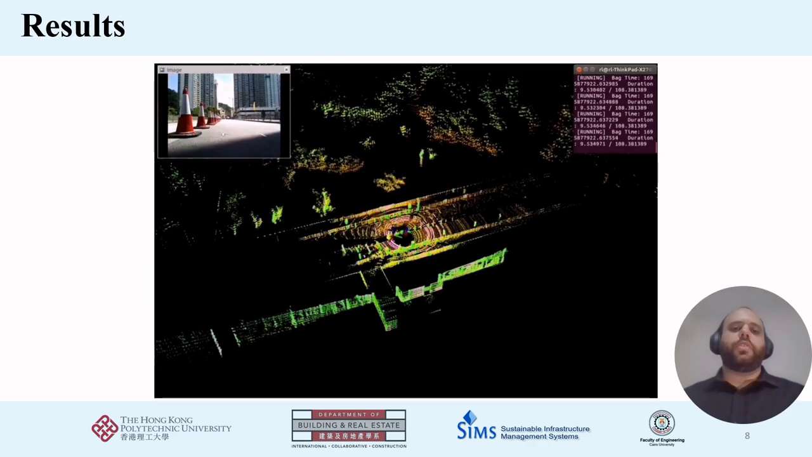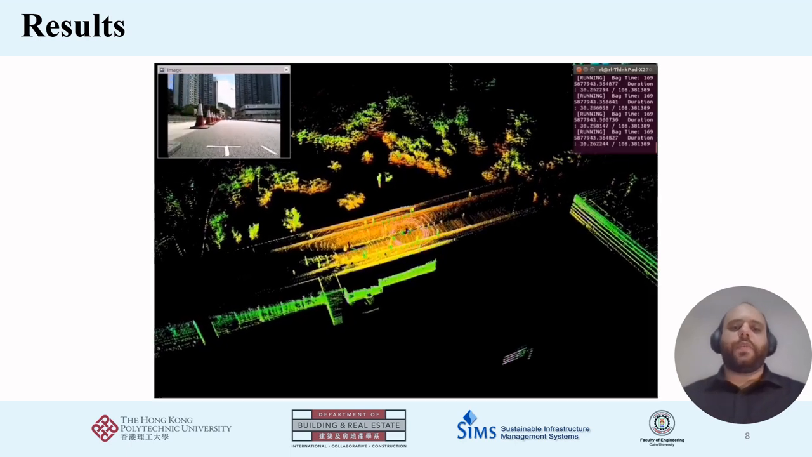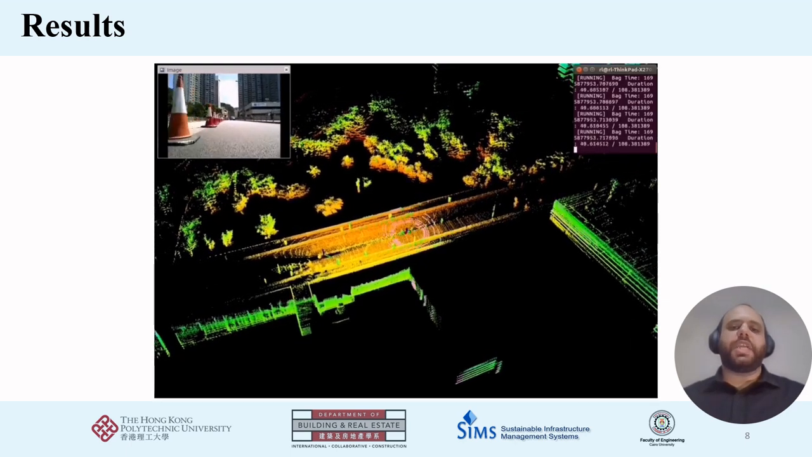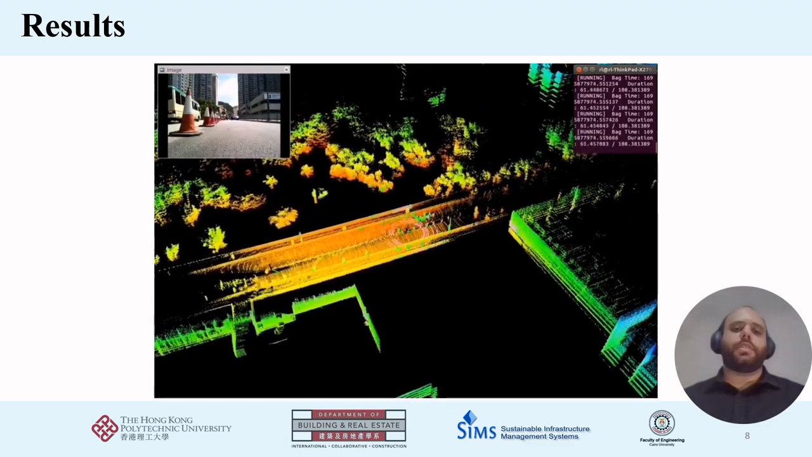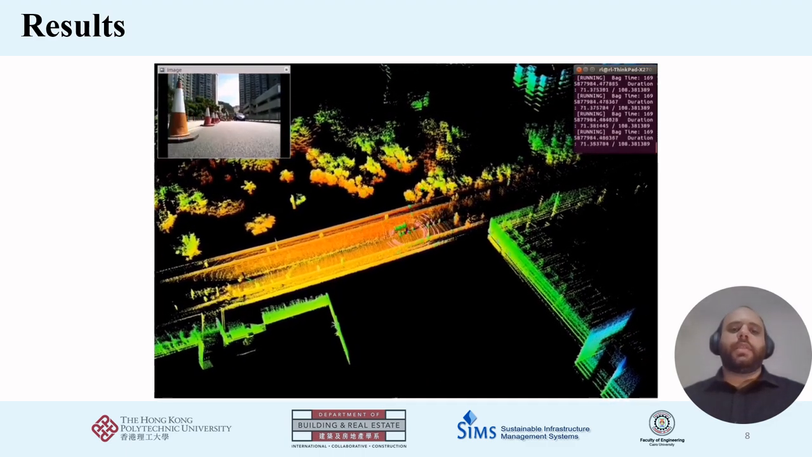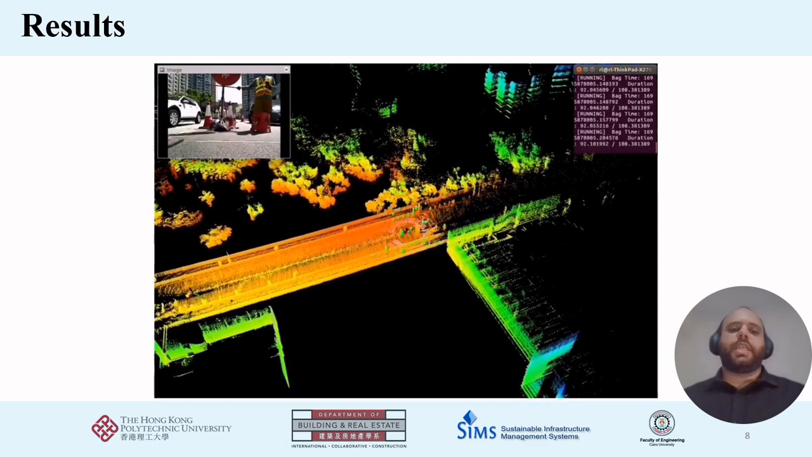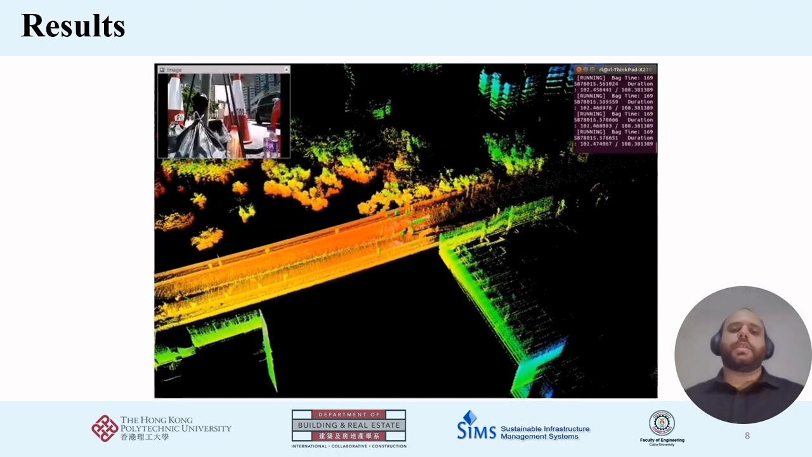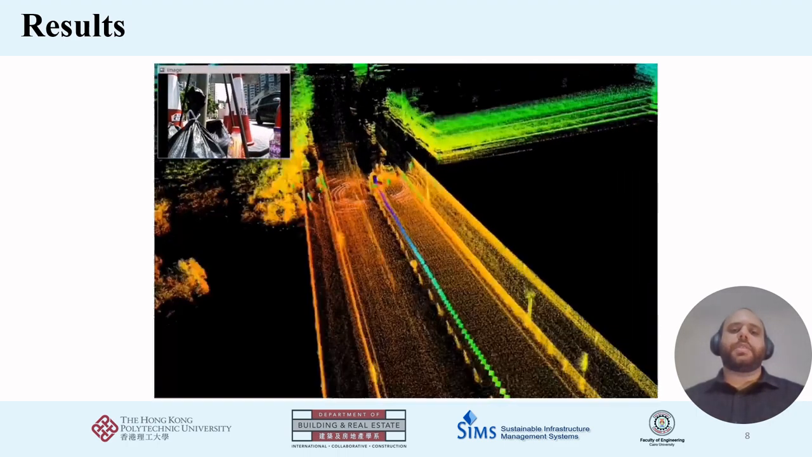Here we can introduce the surface mapping processing. The 3D point cloud of the bridge, as shown in this video, is created using the point cloud data obtained from the 3D LiDAR sensor. The point cloud data were processed using the LiDAR SLAM method, which is a technique that simultaneously localizes the robot and maps the environment using the LiDAR measurements.